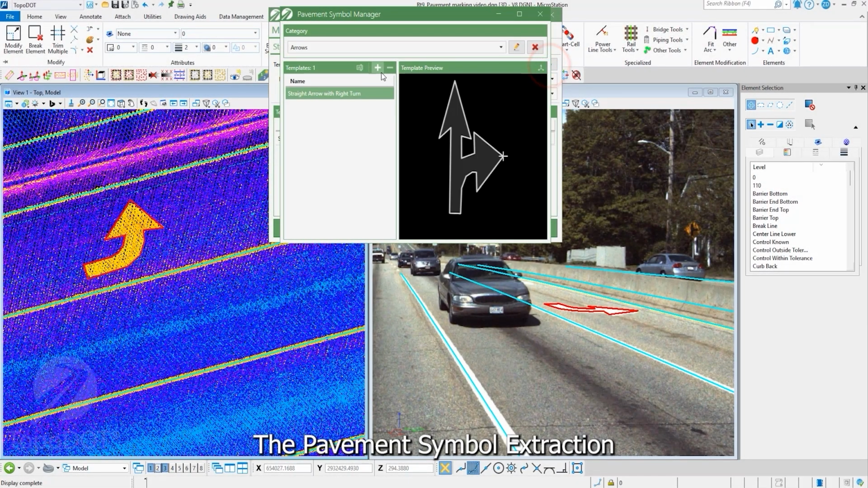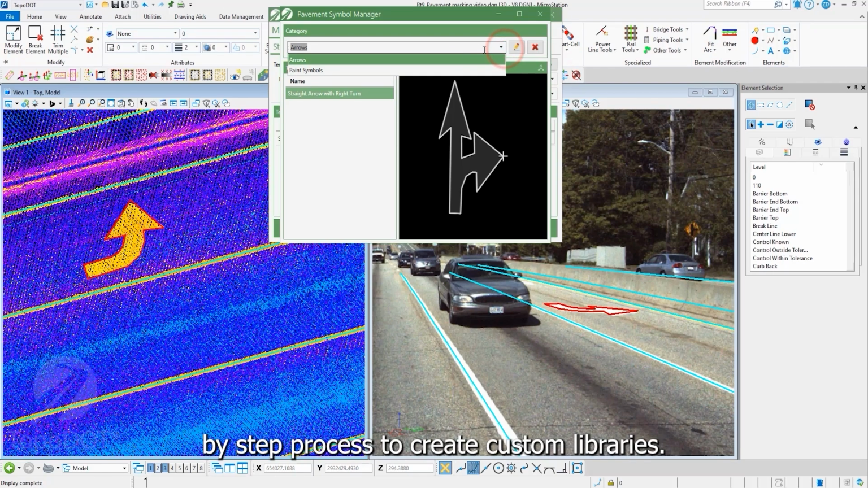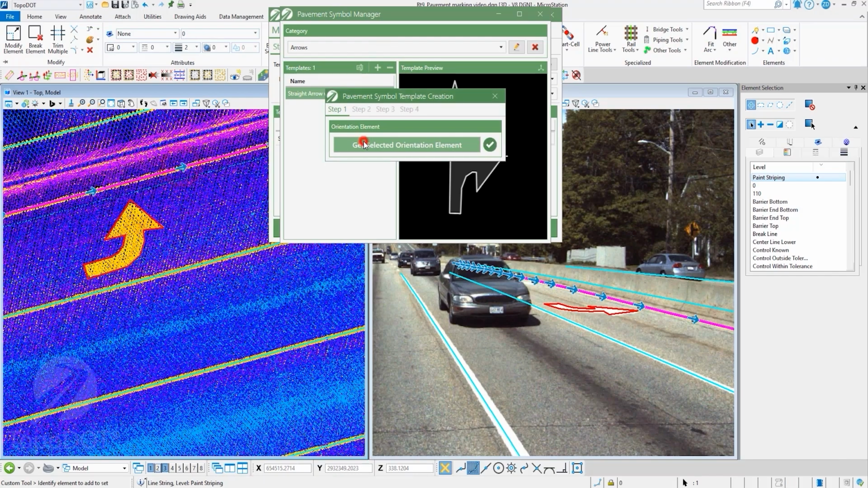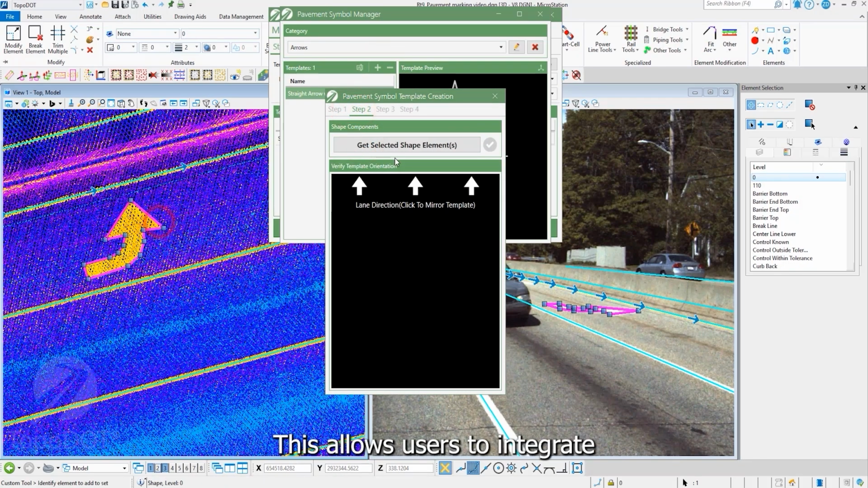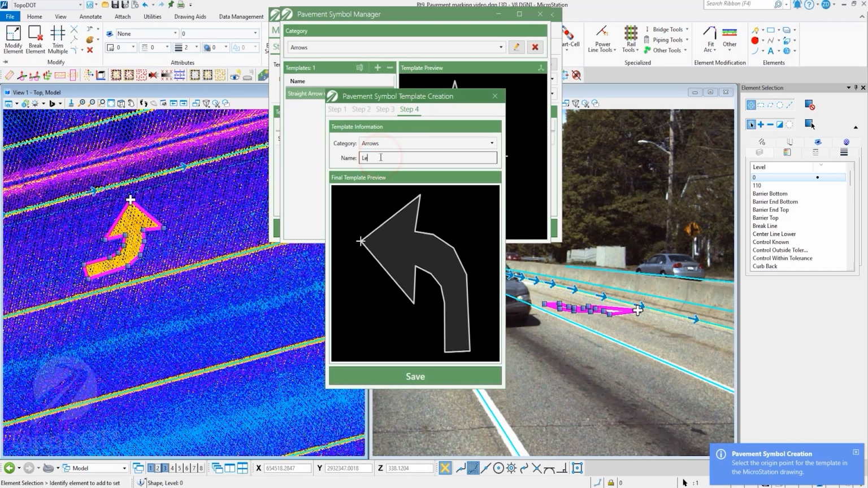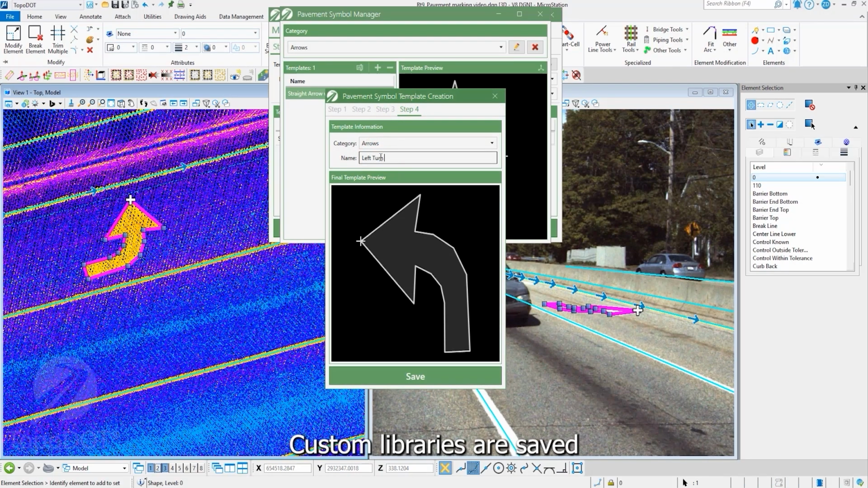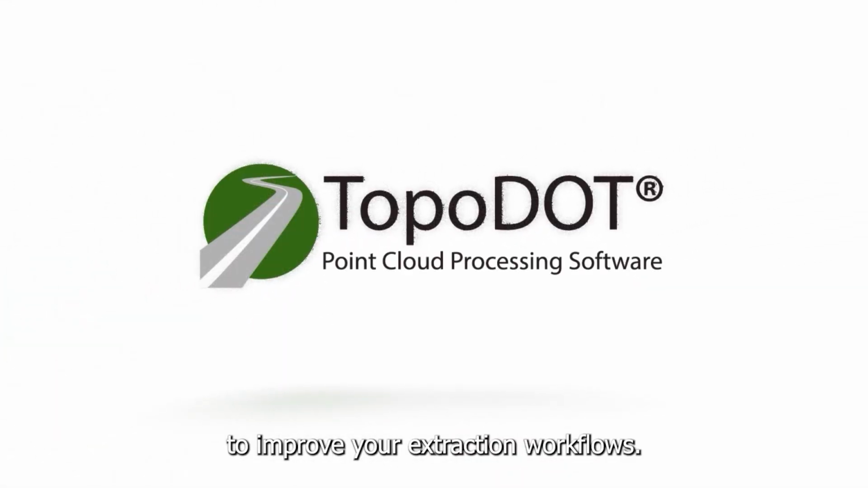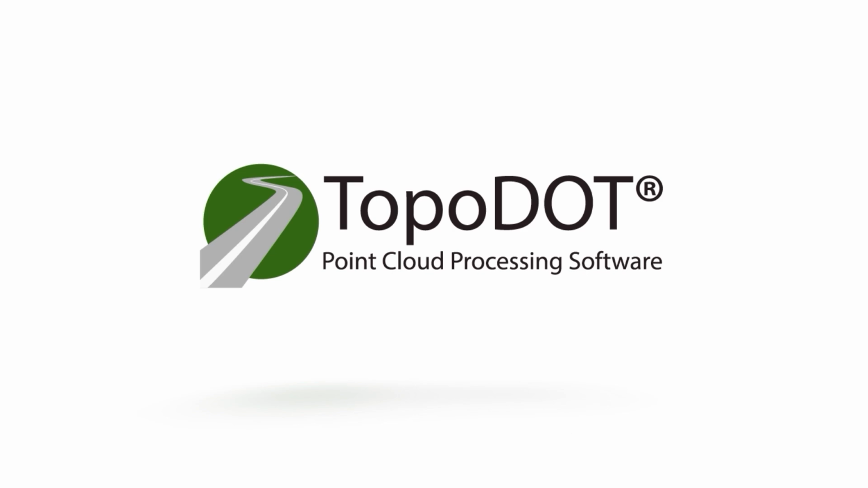The Pavement Symbol Extraction tool takes you through an easy step-by-step process to create custom libraries. This allows users to integrate with existing style libraries that would be commonly found in a DOT workspace. Custom libraries are saved locally and can be shared across your organization. Download TopoDOT version 2025.1 to improve your extraction workflows.